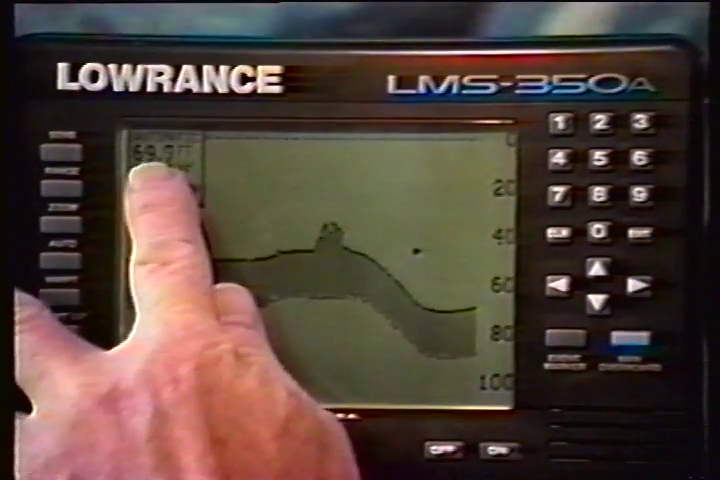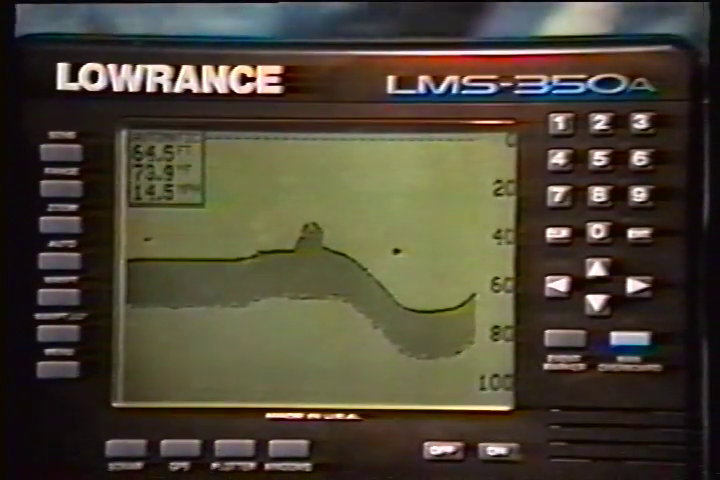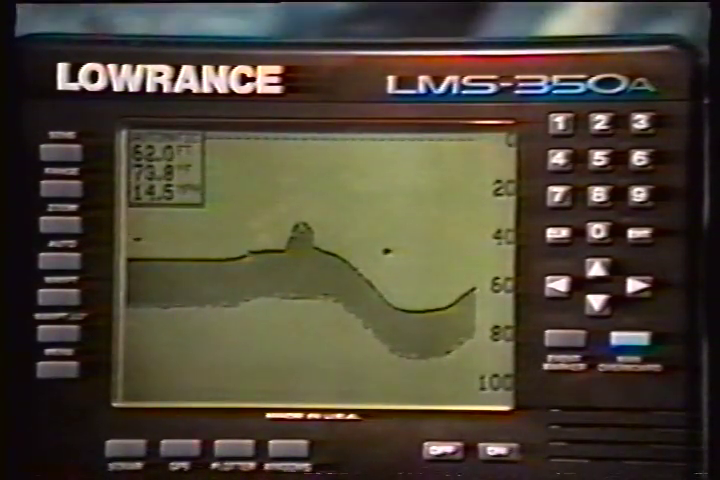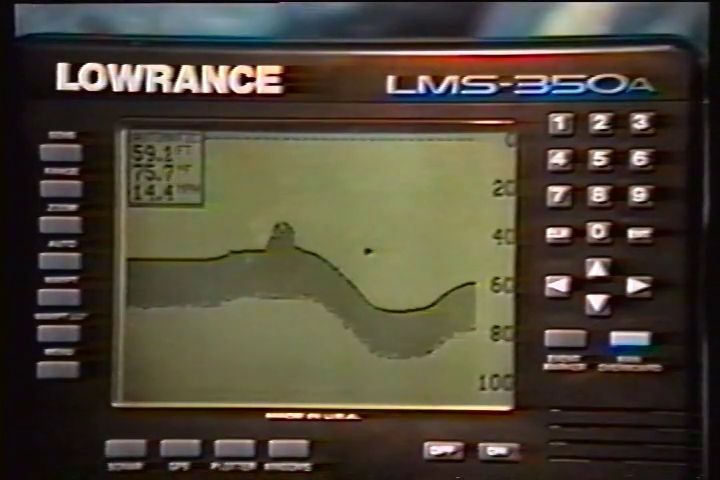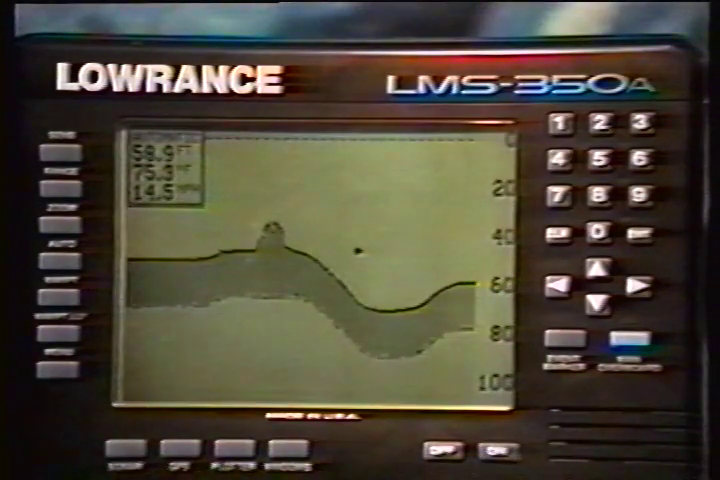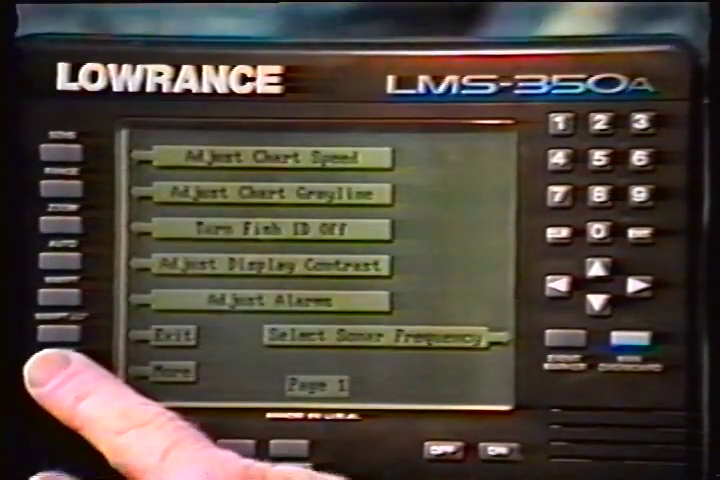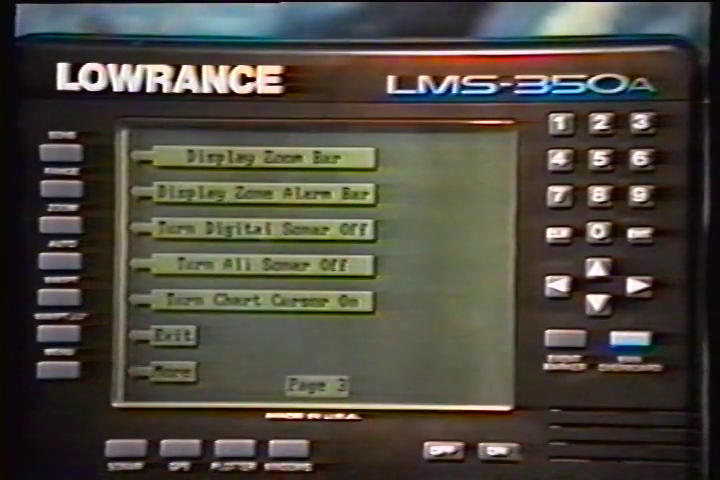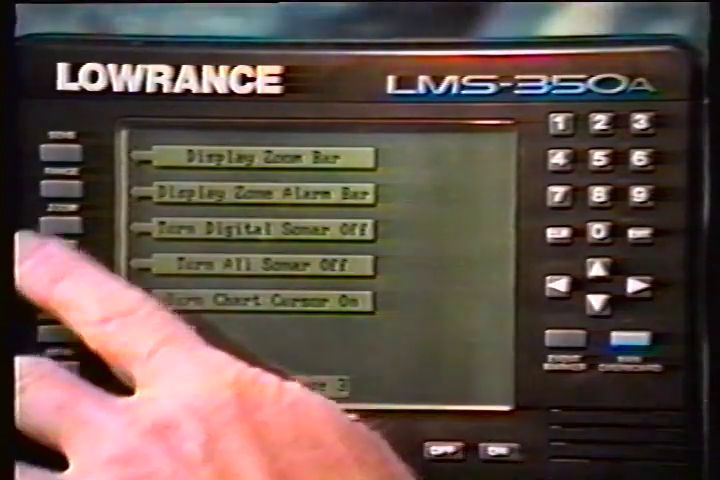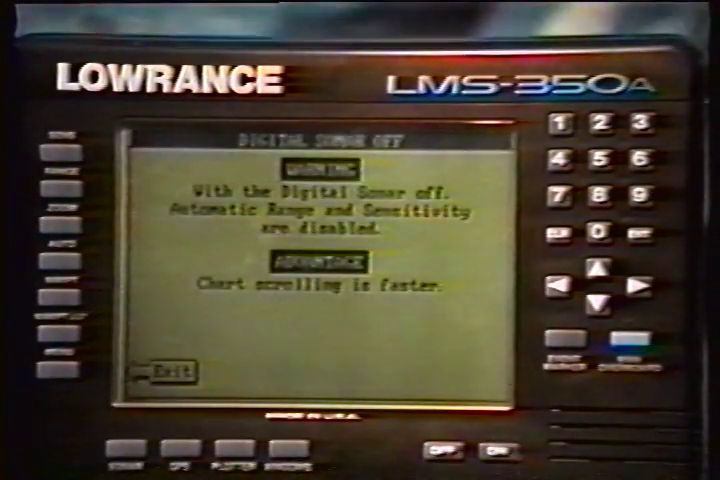The digital sonar can be turned off. However, this also turns all automatic features off also, such as auto sensitivity, auto ranging, and the fish ID feature. To turn the digital sonar off, press the menu key. Then press the key next to the More label until the third menu page appears. Now press the key adjacent to the Turn Digital Sonar Off label. To turn it back on again, repeat the same steps.